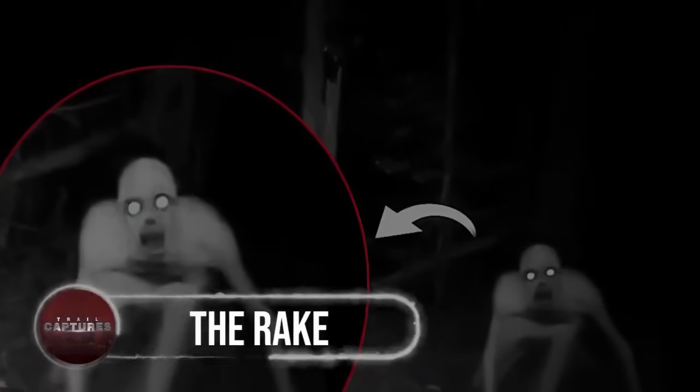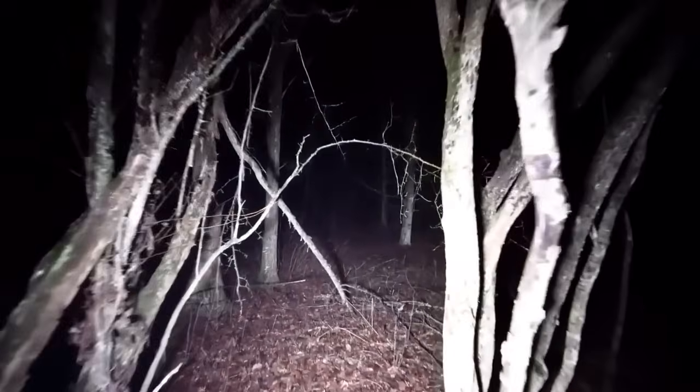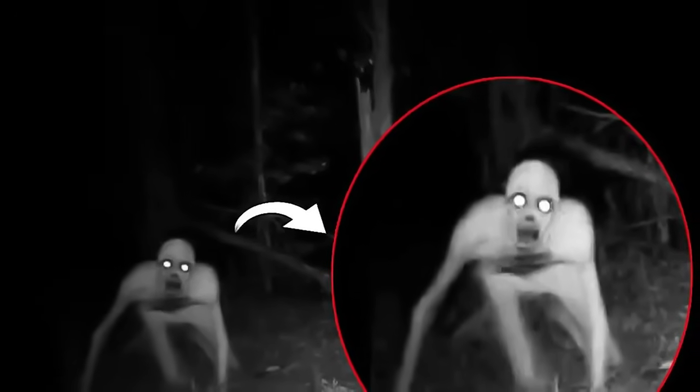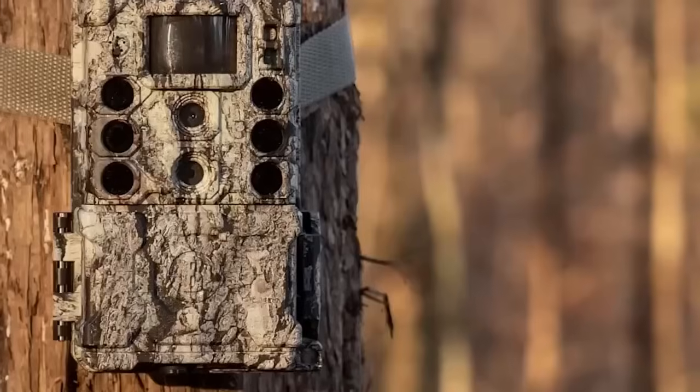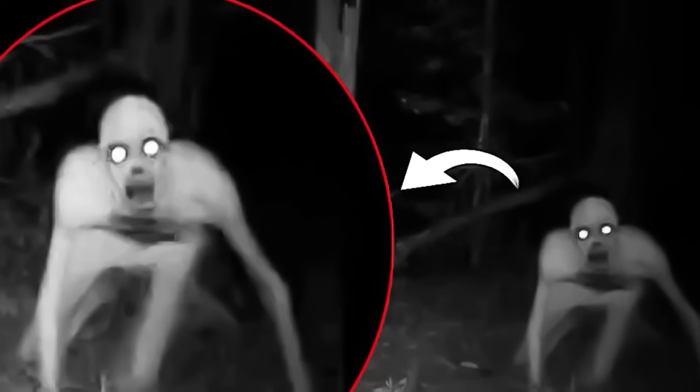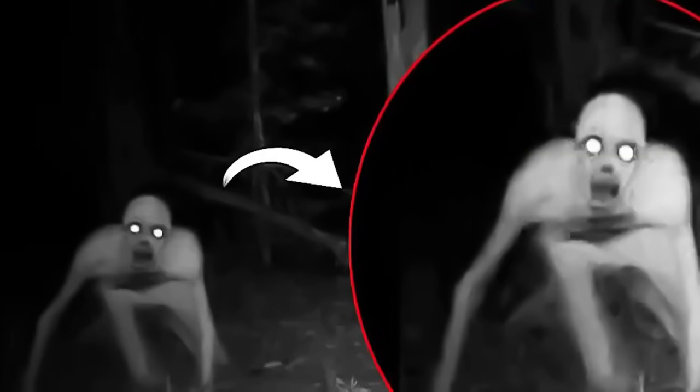The Rake. Records of an American cryptid said to be the Rake go back to the 1600s, when a seaman reportedly crossed the Atlantic again to get away from the monster. I mean, we really can't blame him if this picture resembles what he saw. However, according to reports, a trail camera located in a wrecked hunting camp captured this specific image. Despite the possibility that this is accurate and that the creature is to blame for the damage, suspicion can be raised given the picture's hazy history. Is this the legendary Rake, or is it just a spooky edit?